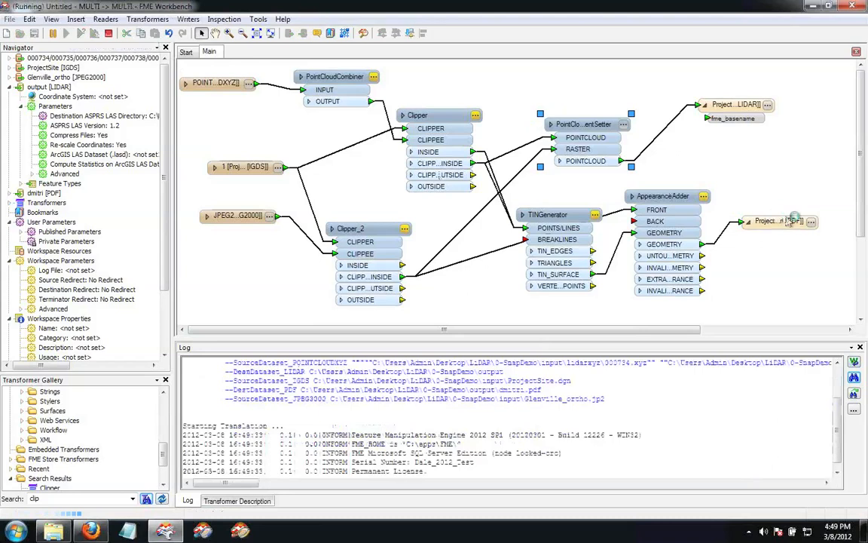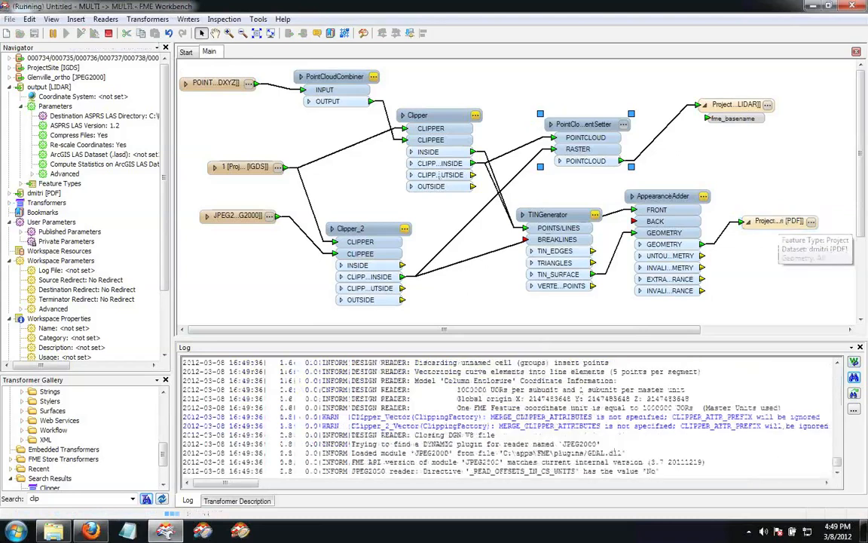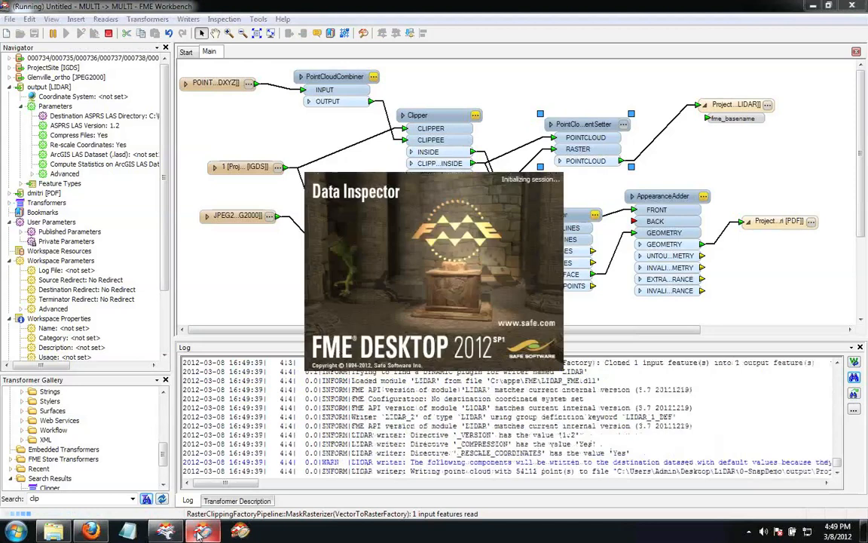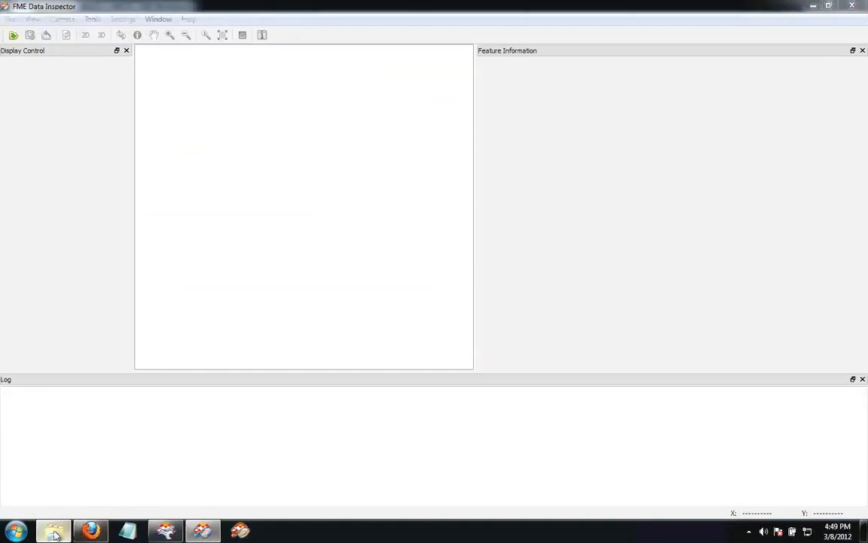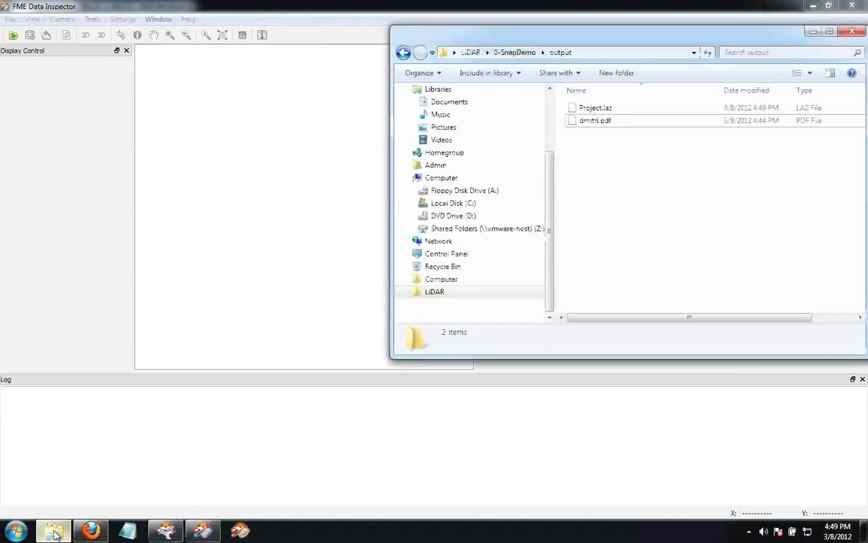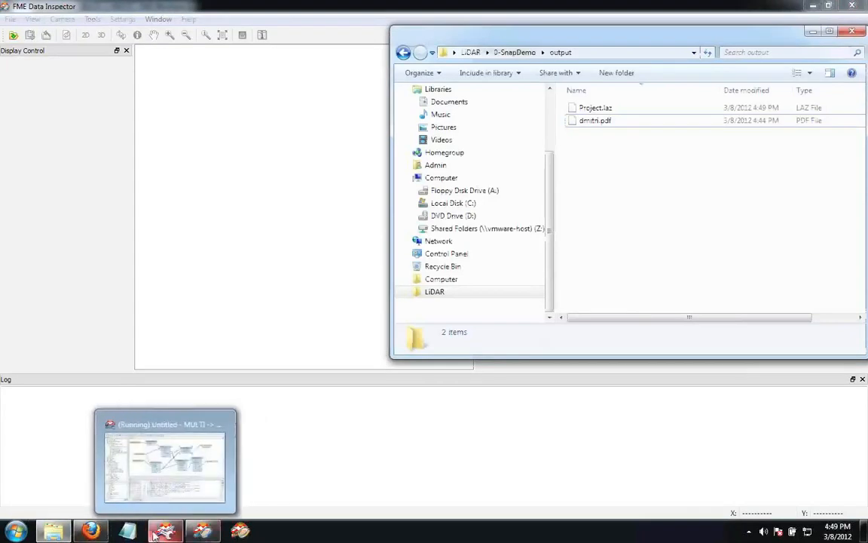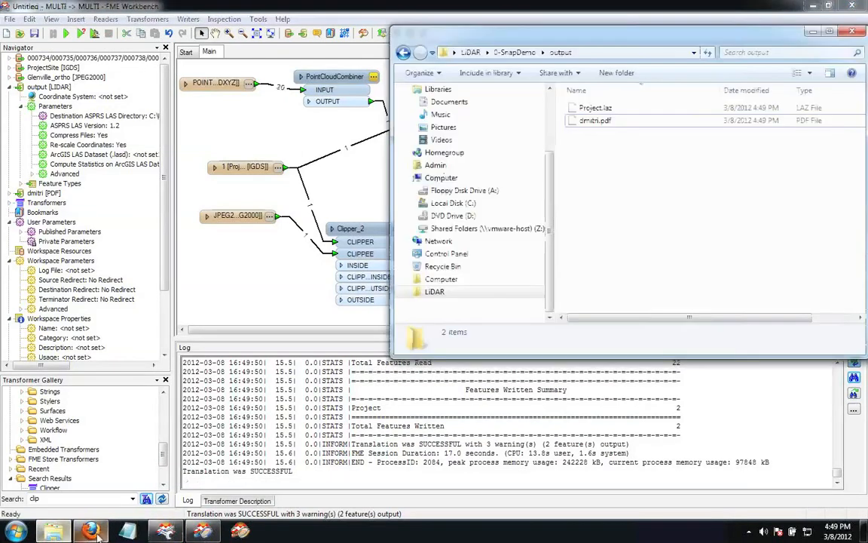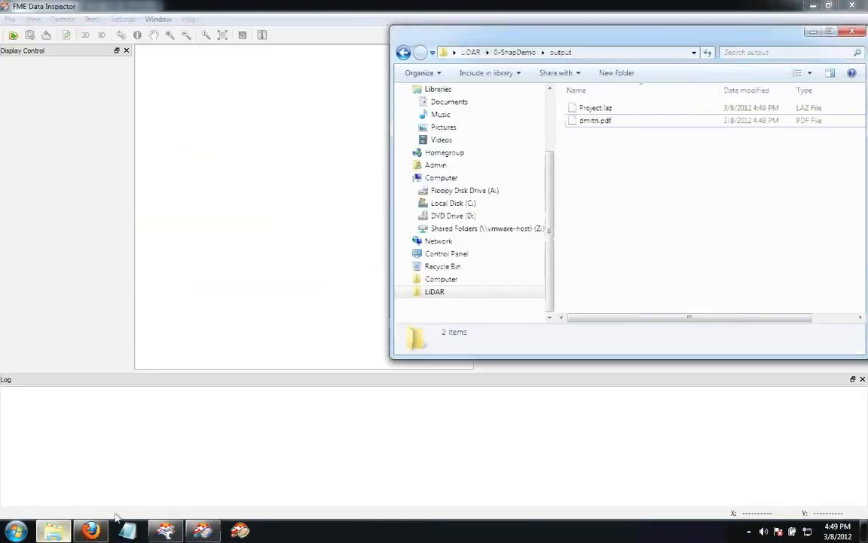Oh, I should have disabled the PDF. But while it's thinking, I'll fire up my data inspector and take a peek at my output directory. And let's just take a little look. How are we doing for time here? Oh, it's writing its PDF. Good, it's done. So let's go back here, back here, back here.